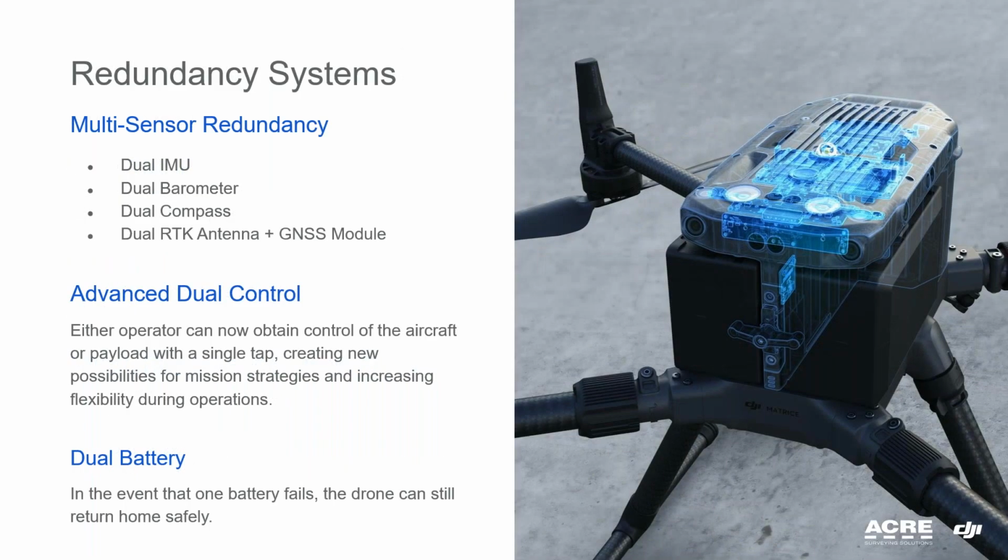To improve security, the Matrice 300 RTK incorporates flight control sensors that work together. IMU, barometer, compass, and RTK antennas. With the advanced dual control, the pilots now can share the flight control, for example, to extend the distance range of flights.